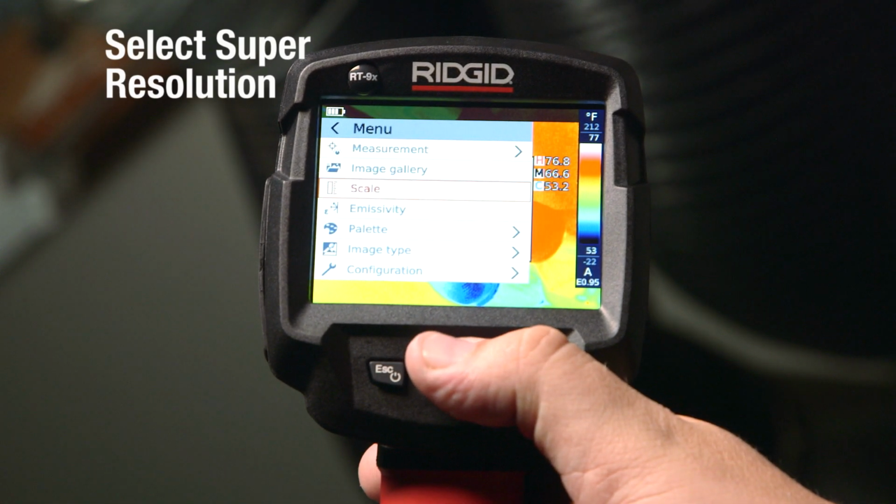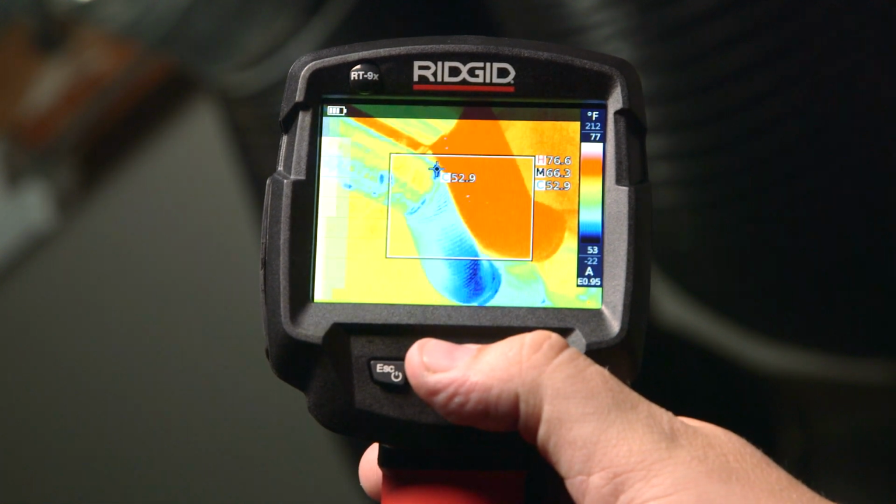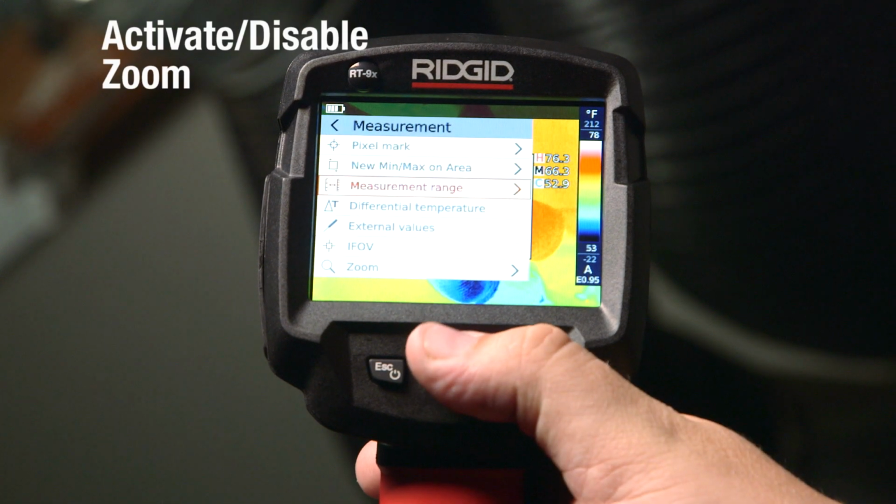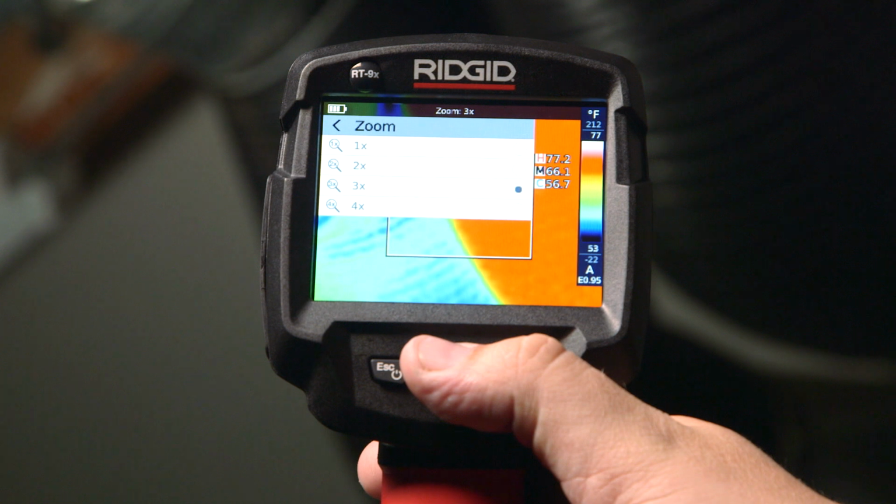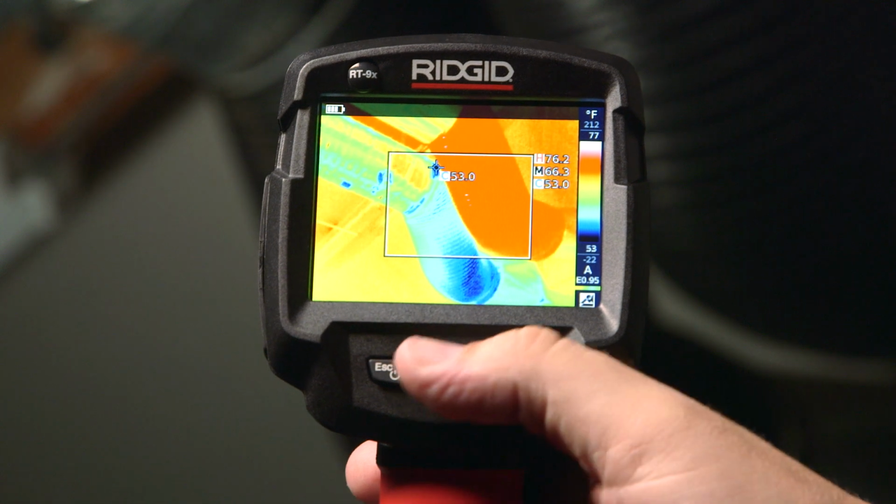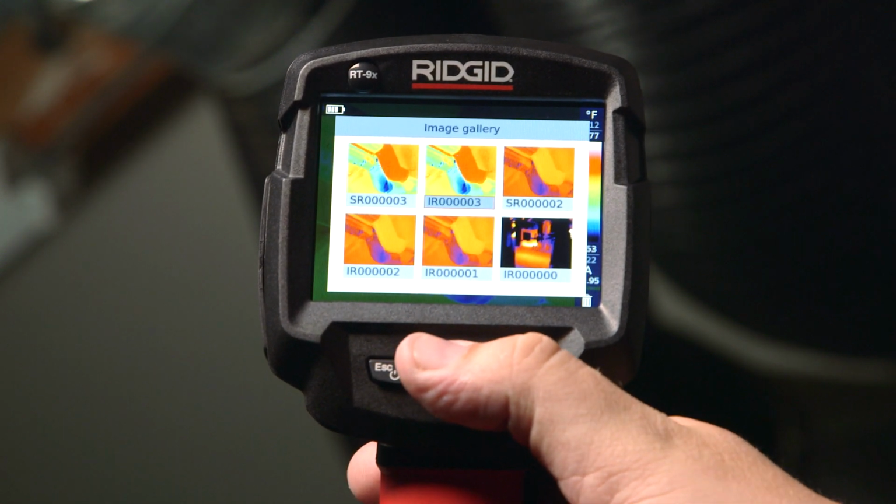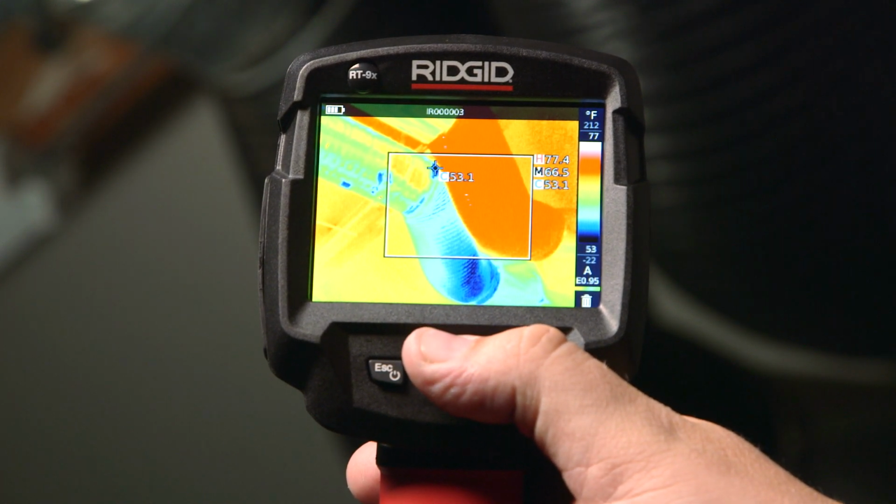If a higher resolution image is required, select the Super Resolution function, which calculates an image with twice the native camera resolution. The RT9X model has a zoom function, which allows you to zoom in on an area with more clarity from greater distances. Infrared images are saved in a BMT format, which includes all the temperature data you see on the display screen. The image can also be saved as a JPEG at the same time. However, this format does not include temperature data.